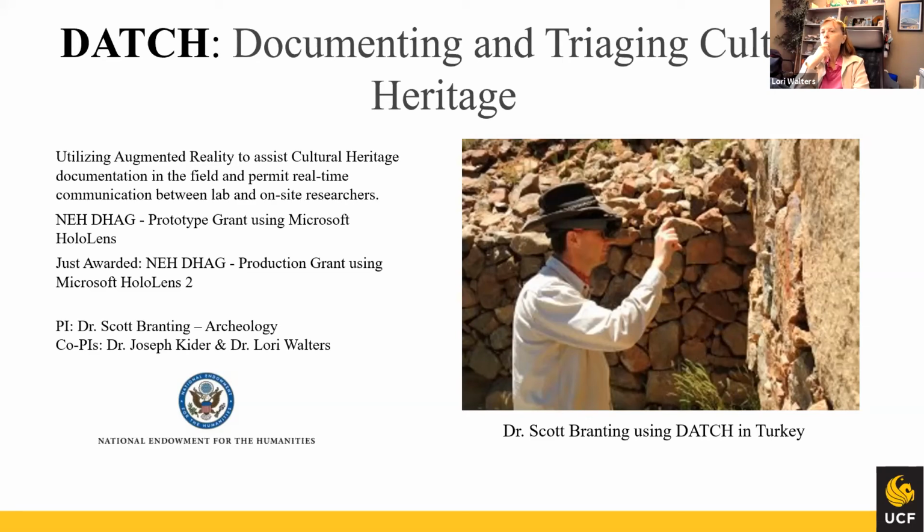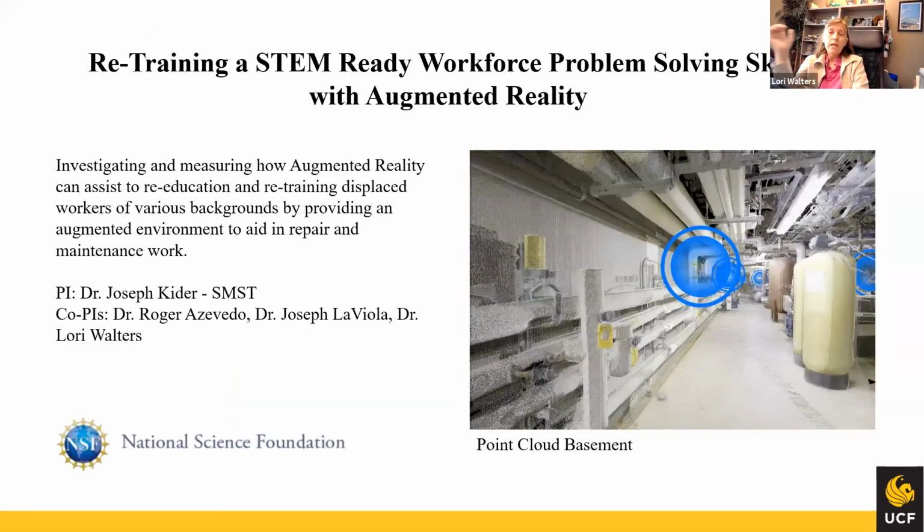And we recently were awarded a production grant, and we're going to use the HoloLens 2 with this. And Dr. Kider had this idea about retraining the workforce, because we have so many individuals that need to be retrained. How could we use augmented reality to assist them and make this retraining process better and more efficient? We're working on that right now with Dr. Azevedo and Dr. LaViola.